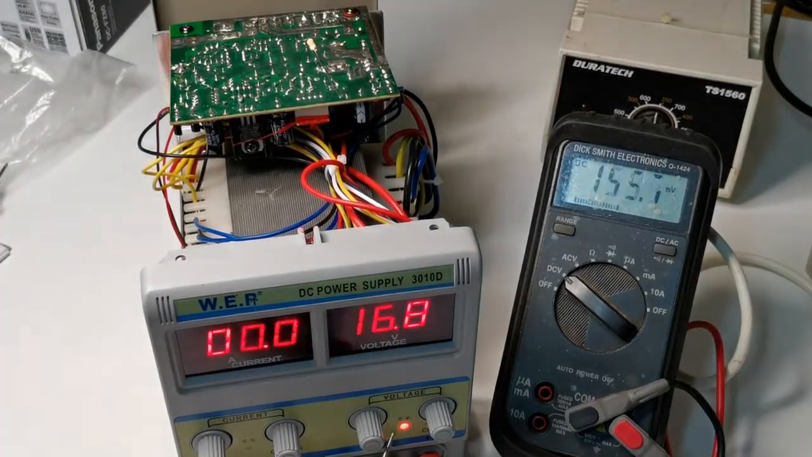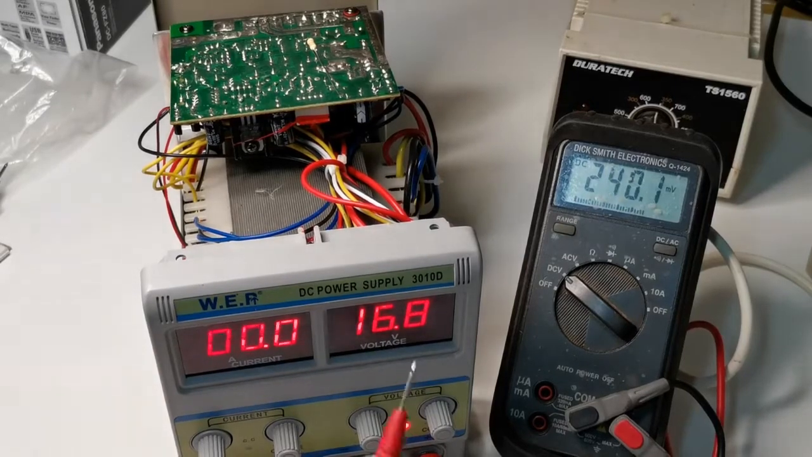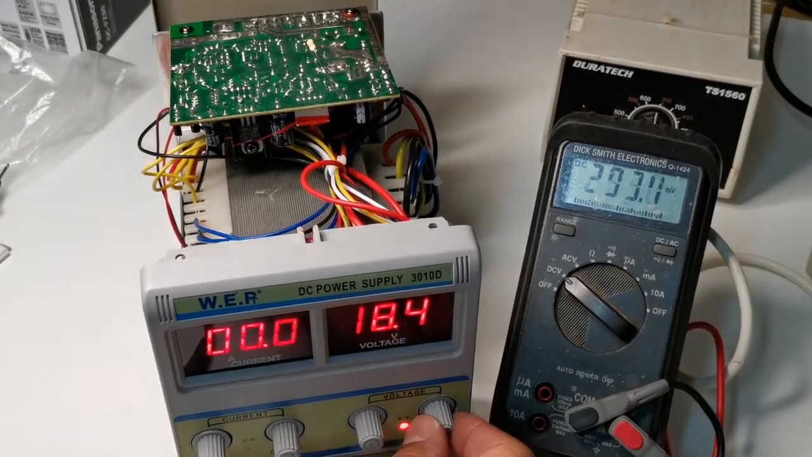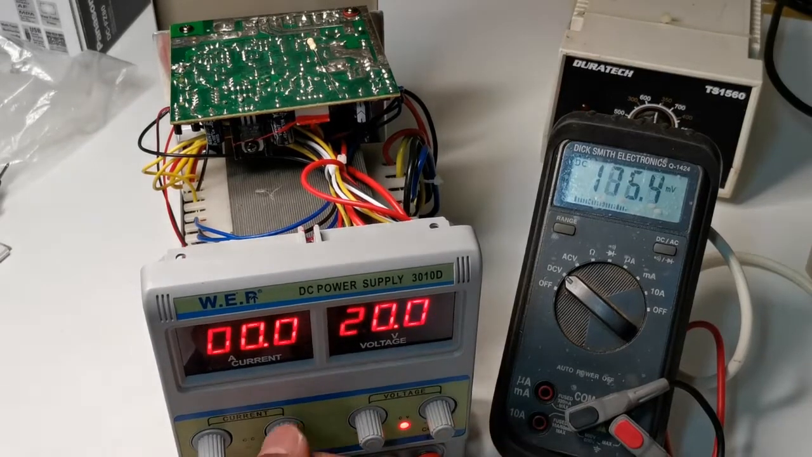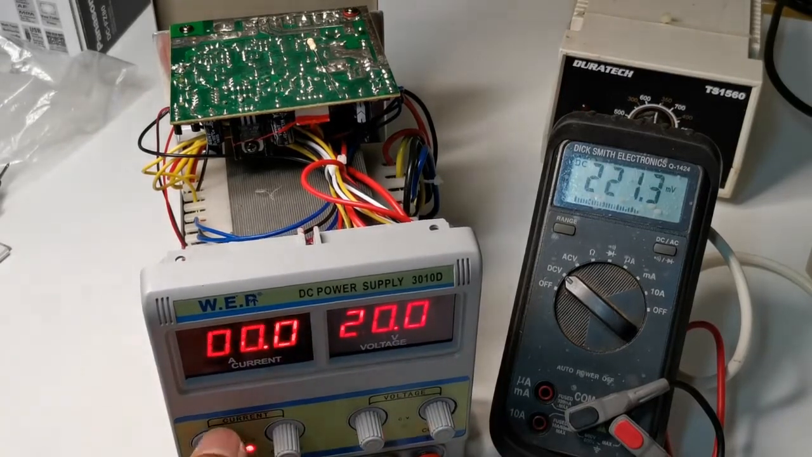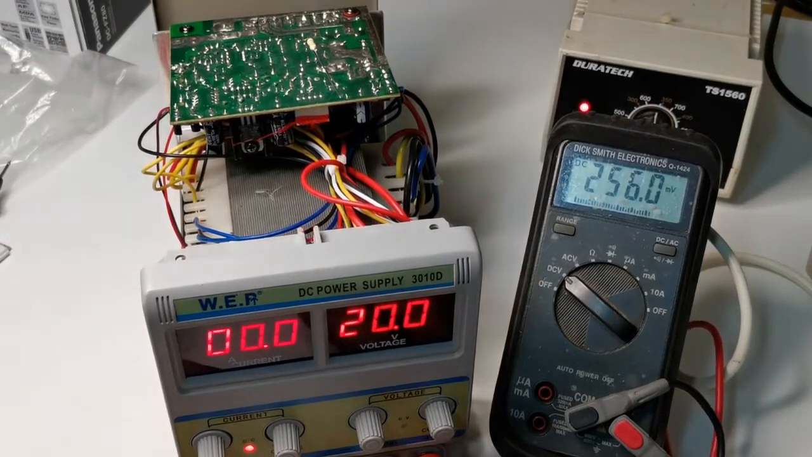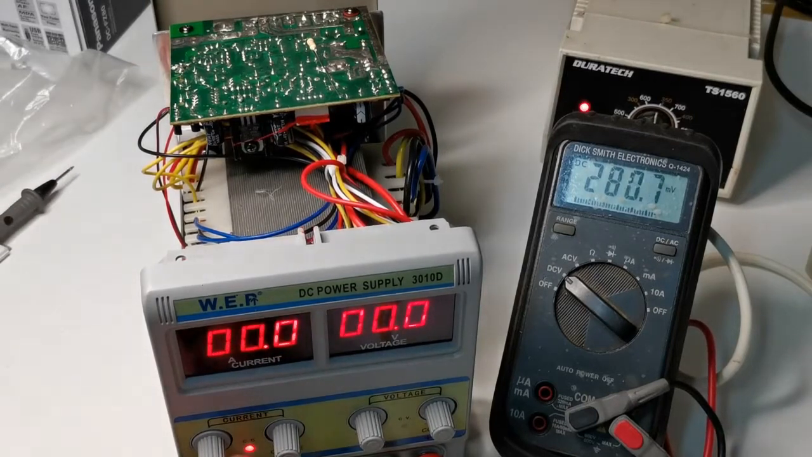I'm not sure if that CV always stays on all the time, but now the voltage is very stable. We set the voltage to 20 volts. It's not dropping anymore. Okay, so we have to set the current to the minimum, and we show the output, and we'll see how much current it draws.